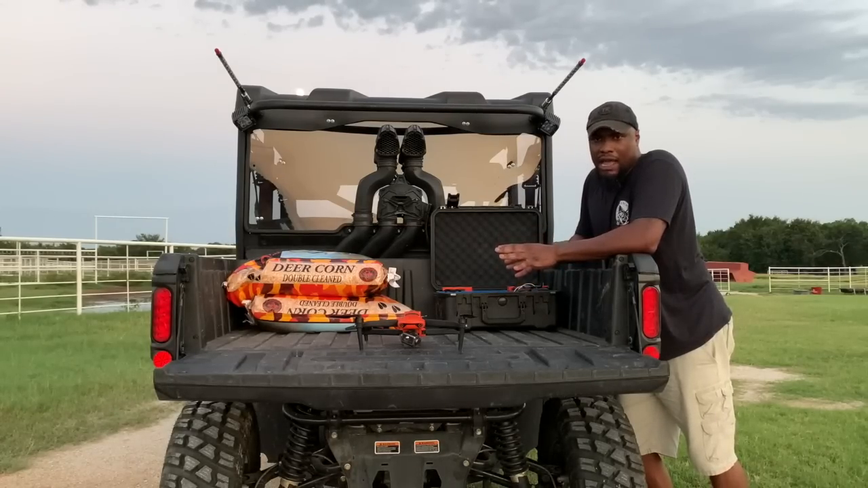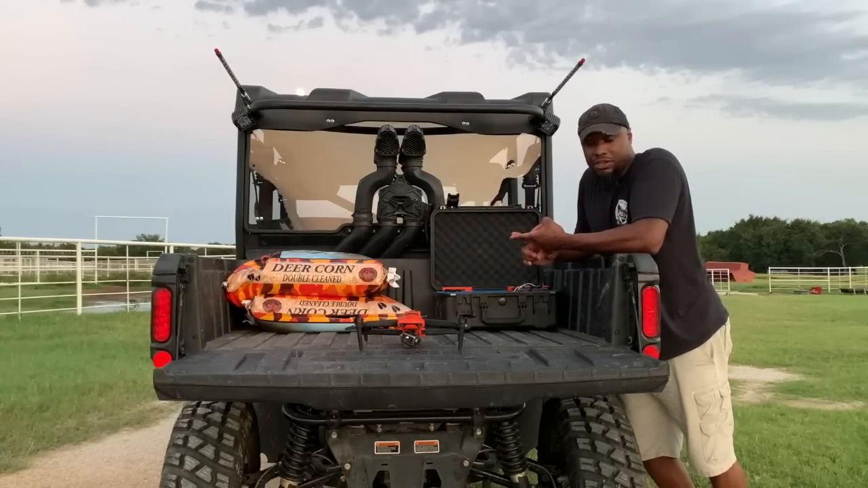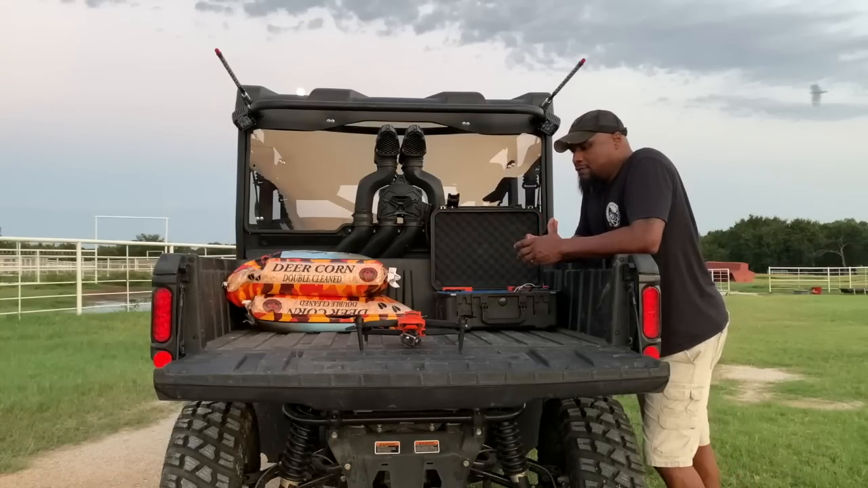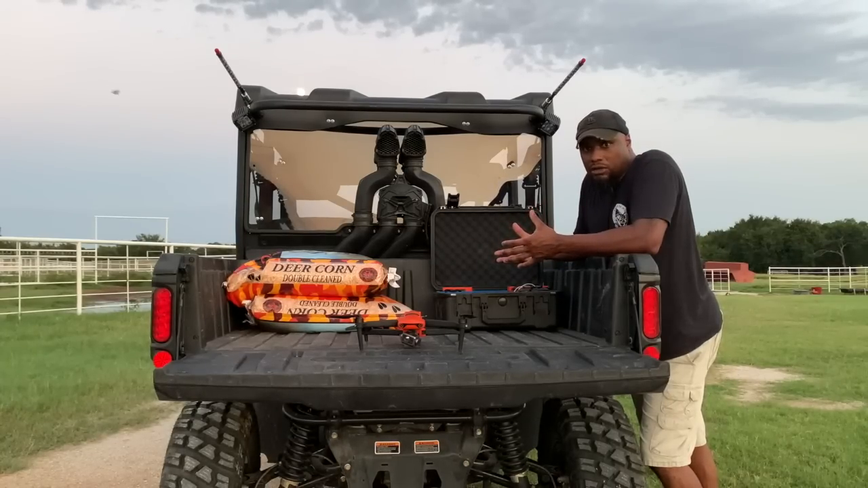It's great for going out and scouting and seeing that type of stuff, but this thing goes beyond hunting, okay? Search and rescue, law enforcement, etc. If you think about search and rescue, counties are dropping thousands of dollars just for a few hours of flight time. That's paying for personnel, that's paying for fuel, and also having that helicopter.